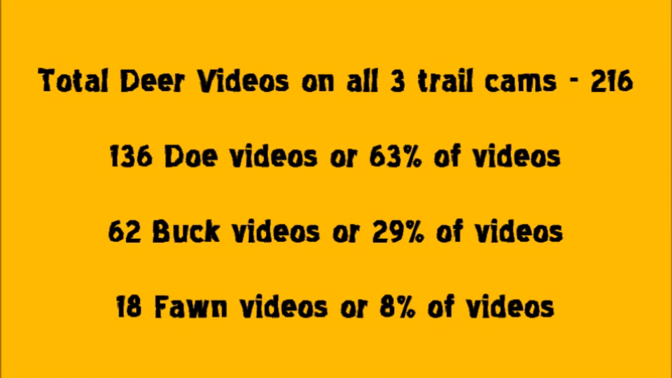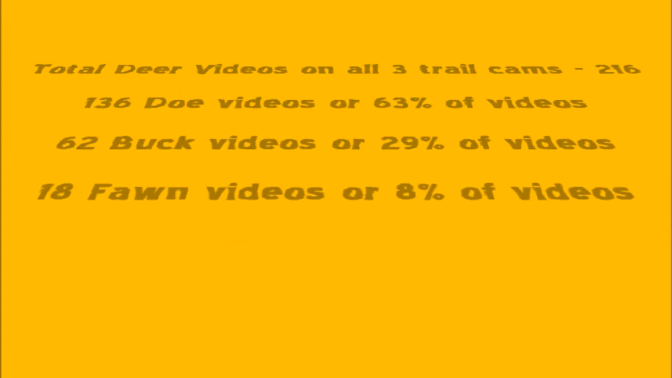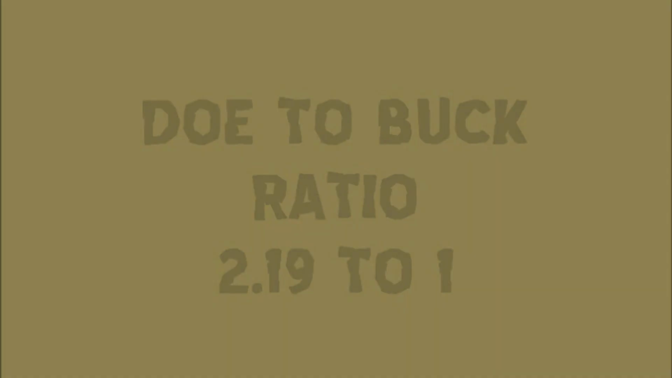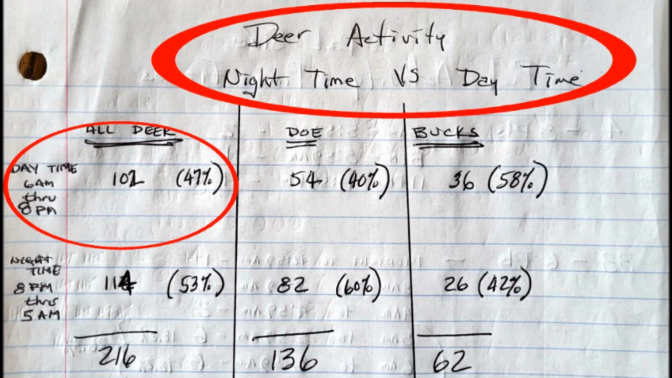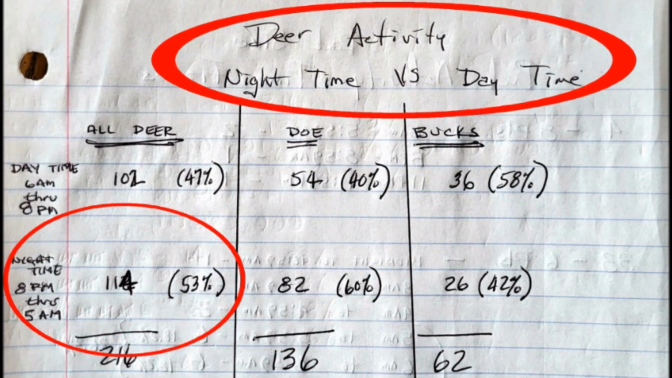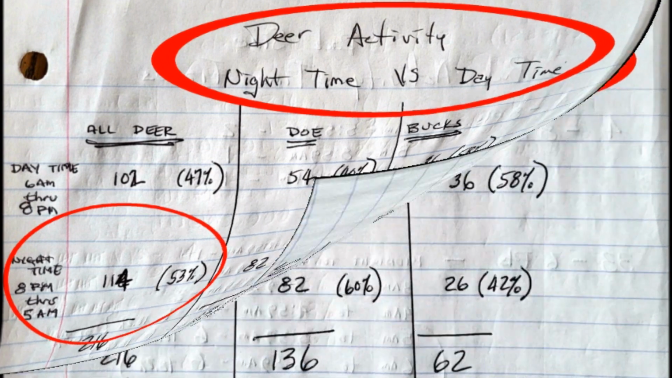And there were 18 videos of fawn, or 8% of all videos. Now the doe to buck ratio is 2.19 to 1, or 2.19 does for every one buck. Now, for all deer, 47% of all deer showed daytime activity, while 53% of the deer showed nighttime activity.